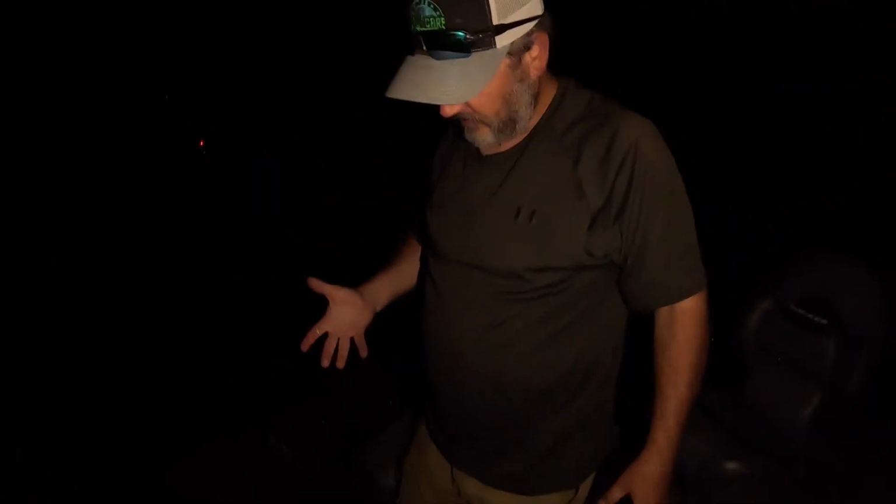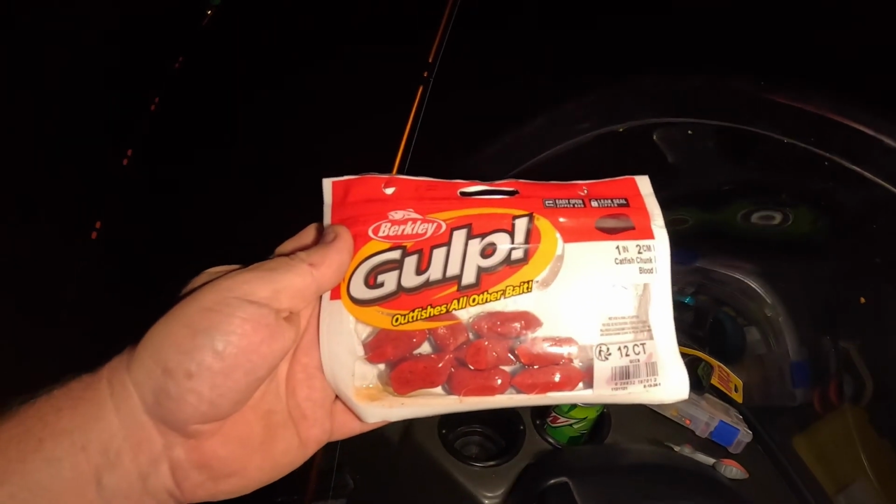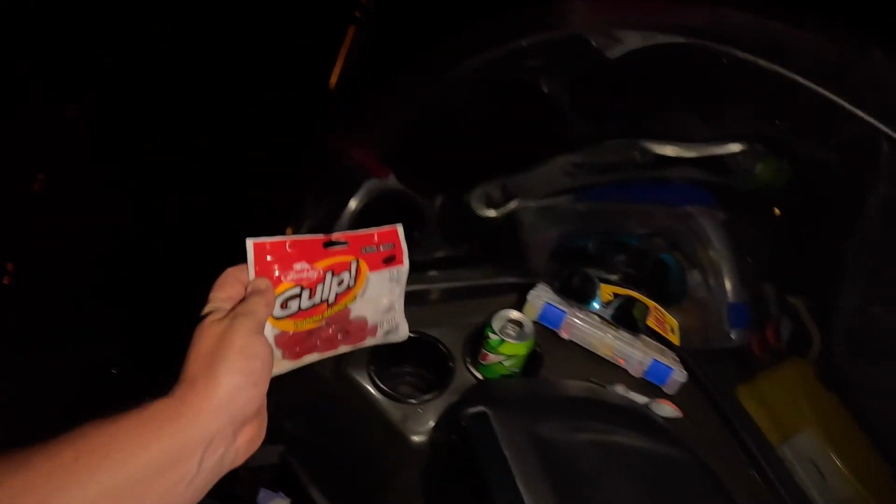So, bluegill over the Berkeley power bait, right? Or the Gulp, sorry. Berkeley Gulp has not caught a single fish. The bluegill, we got 2. All right, y'all. First and foremost, these right here, bullshit.